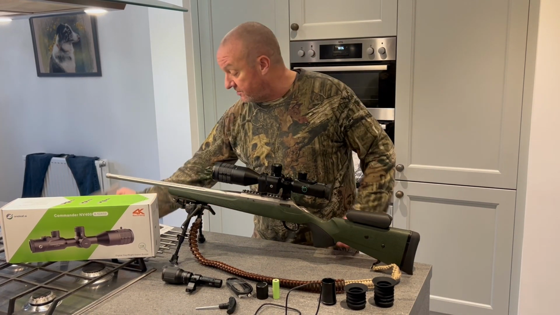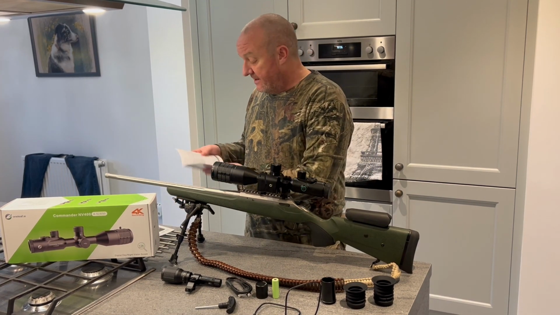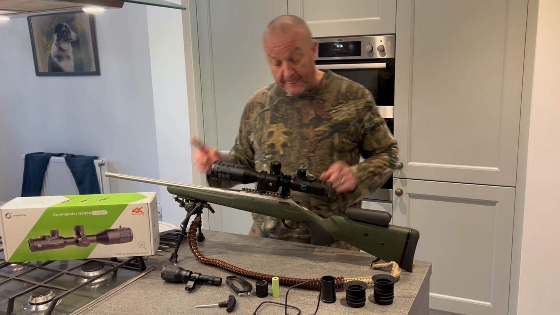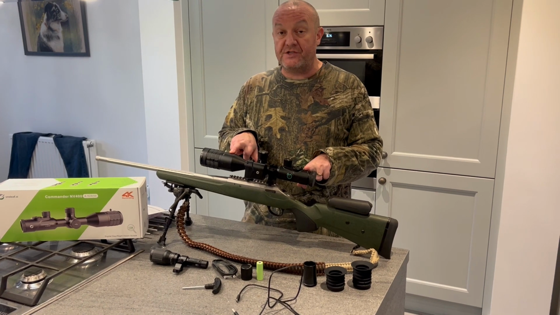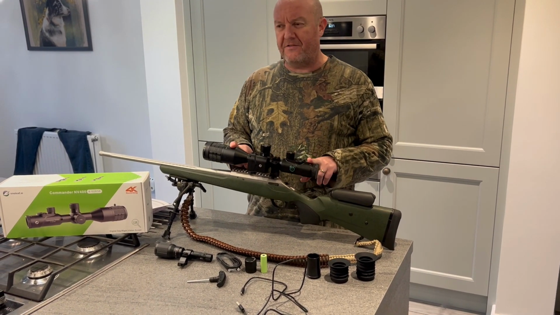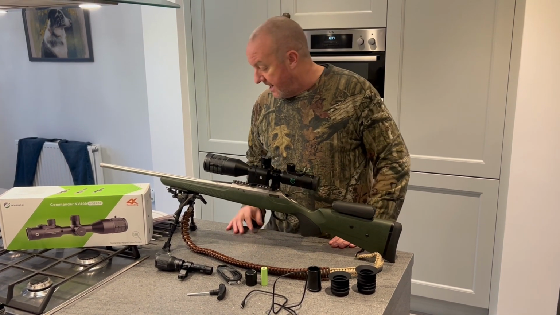So in the box you get instruction manuals, which we've clearly not read. I've just quickly gone to the specification sheet. What we've got is, this one is the laser rangefinder version as well. So I think that goes out to about 1,300 yards. Something like that.